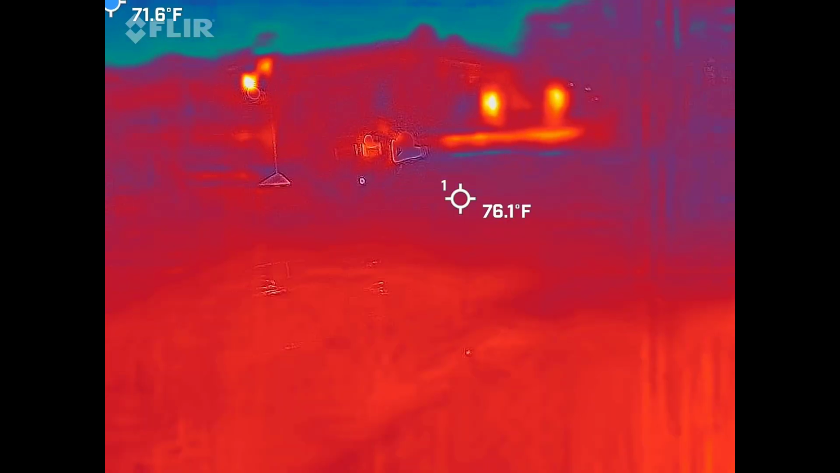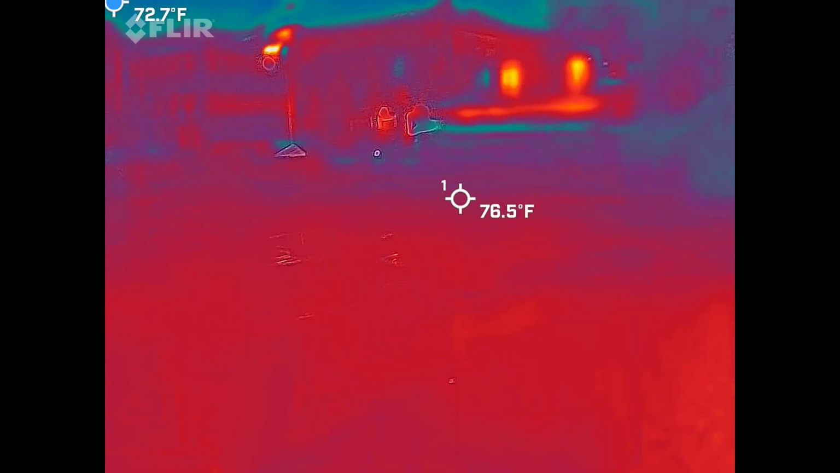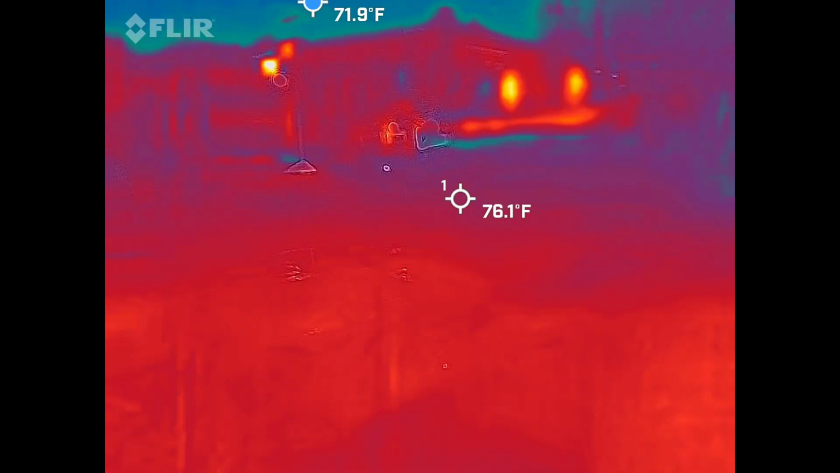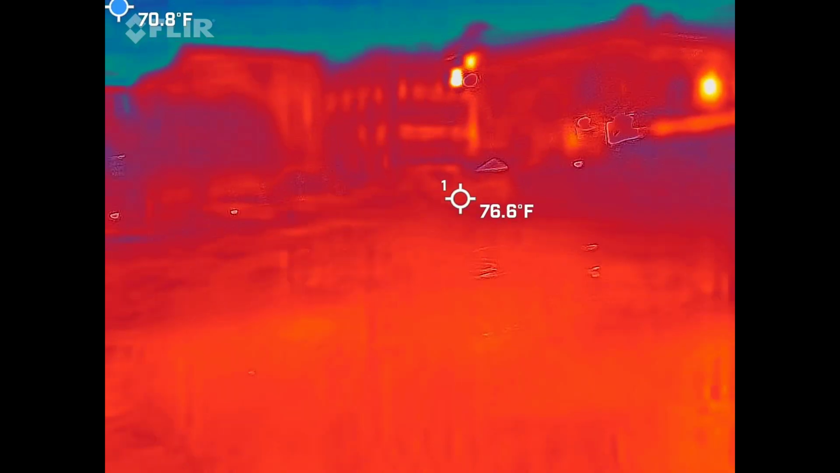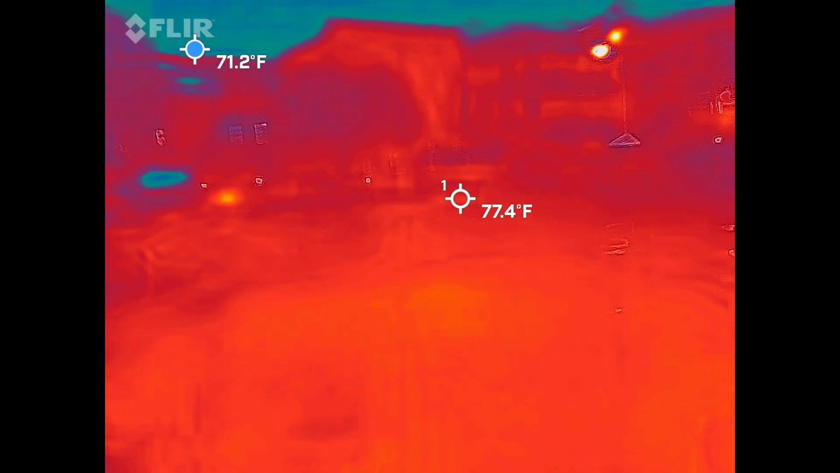I got 18.5. See what I mean? Average is between 18 to 22. What did it mean when it gets that high? Again, your microwave gives off 150 to 170. Imagine that much electricity in the air. But what does it mean? Where's the electricity coming from?